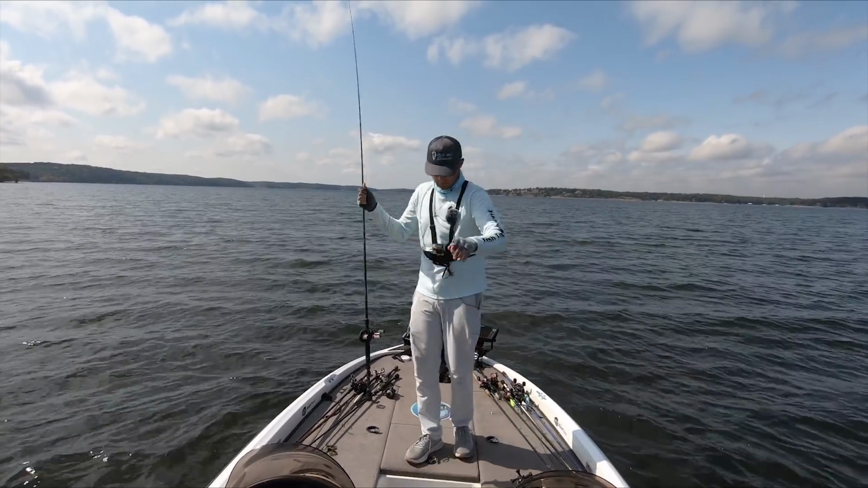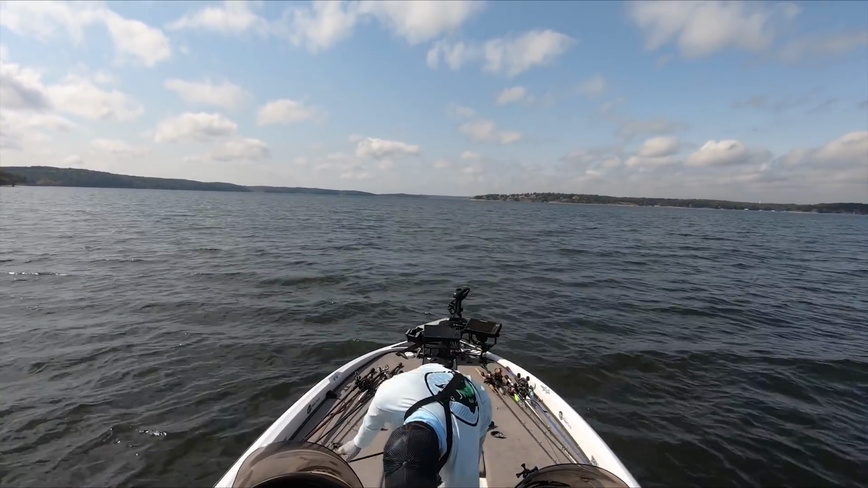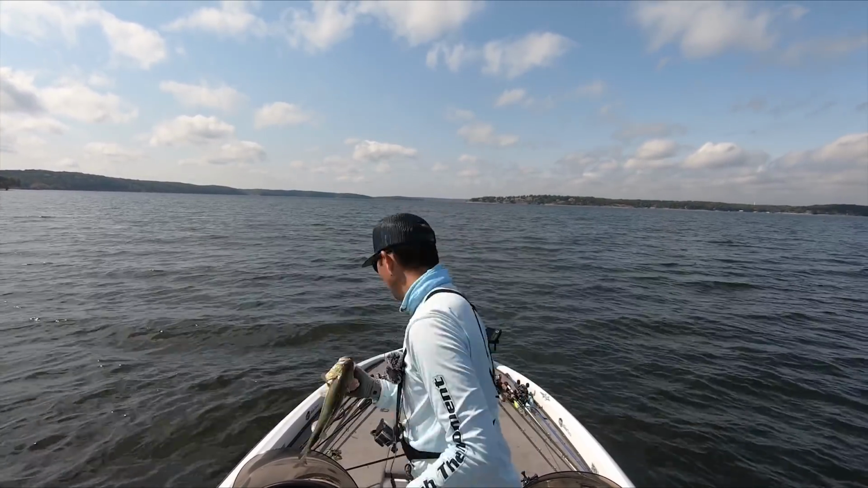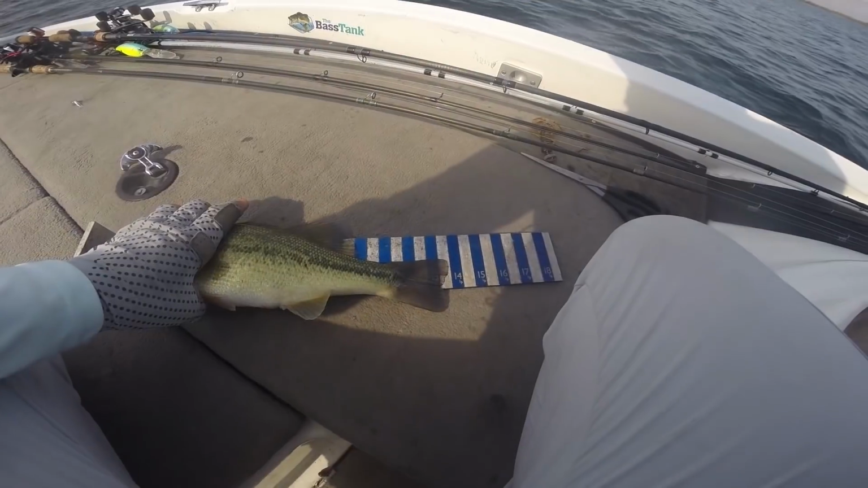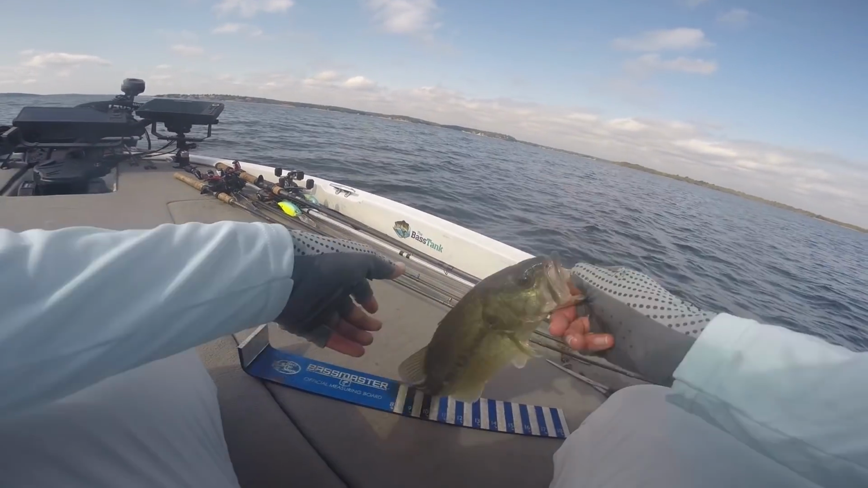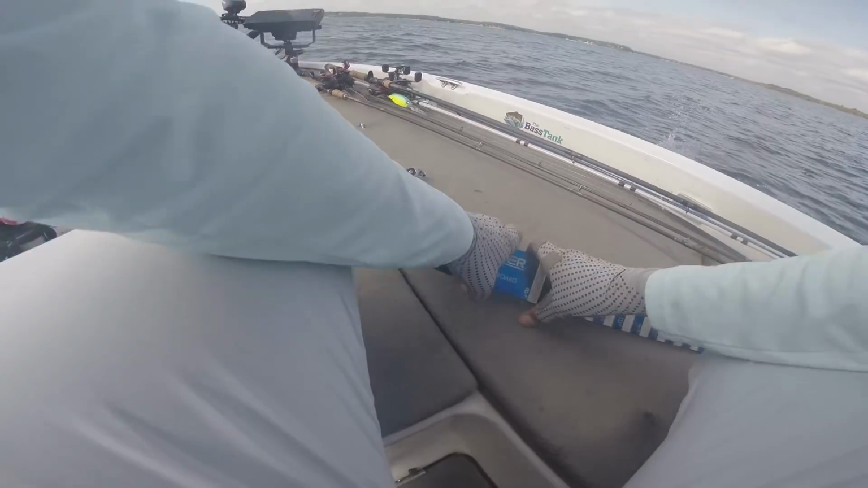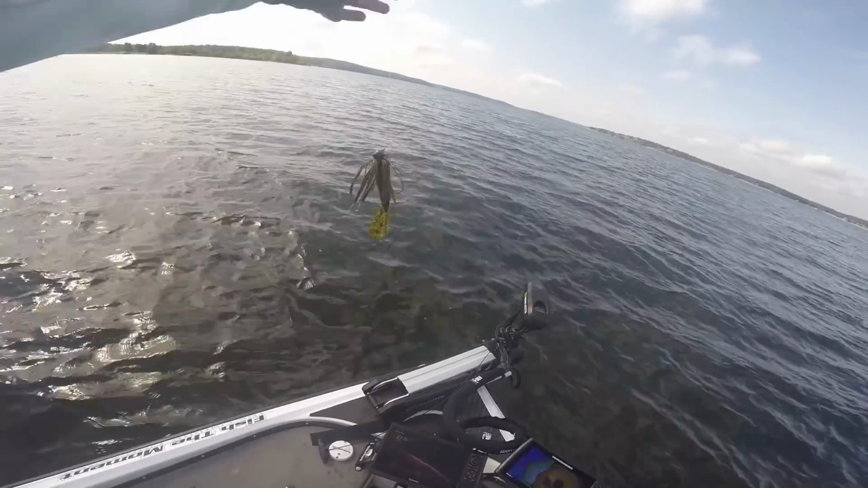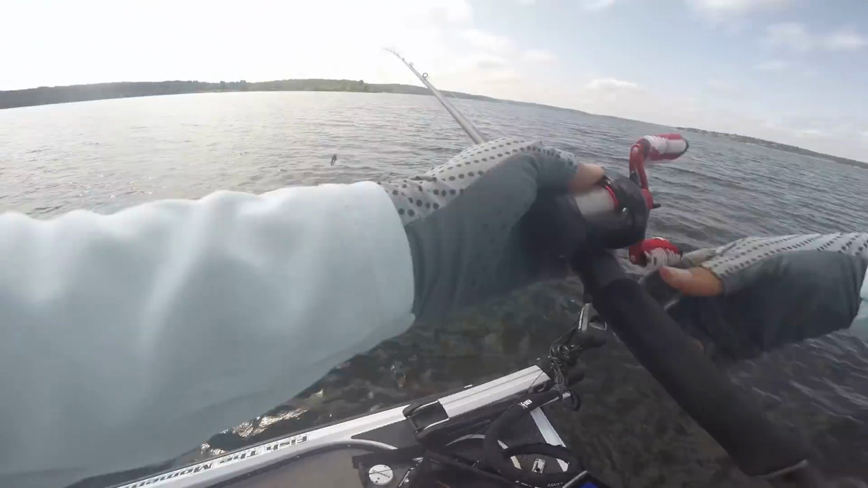There we go. Oh, came off as I was flipping him in. I don't know if that's a keeper or not. I'll have to throw that one on the measuring board. Nope, 13.5 incher. Not a keeper, but that's another fish off this spot. Back-to-back cast, which is a good deal. Probably a bunch of fish down there. Let's get back down there.